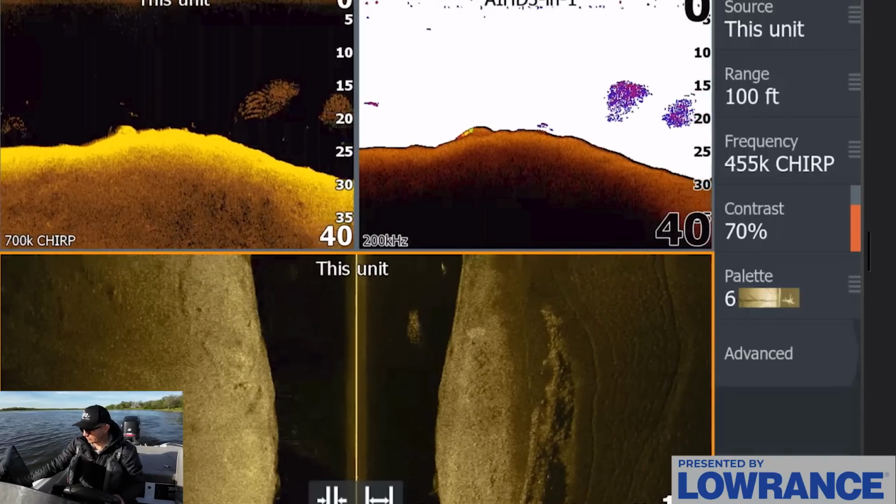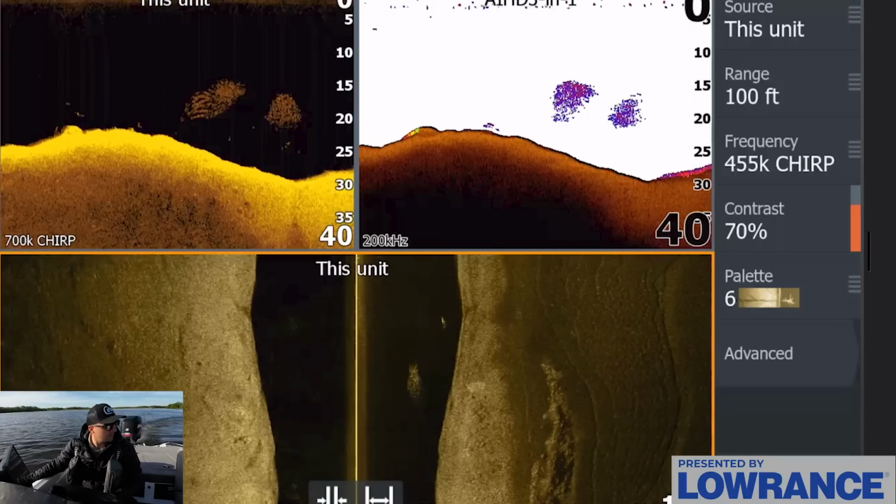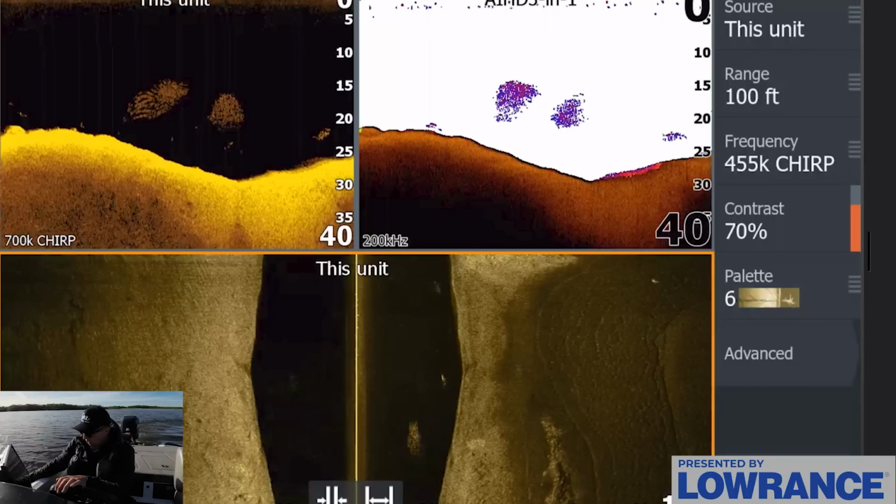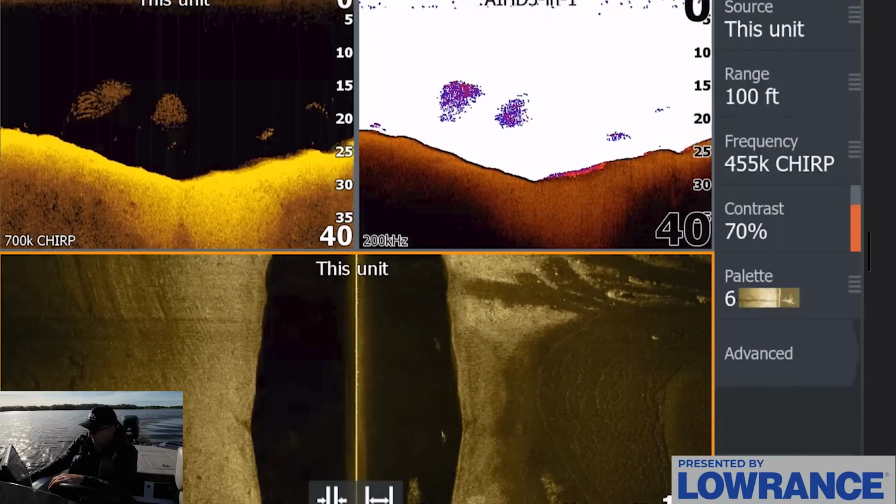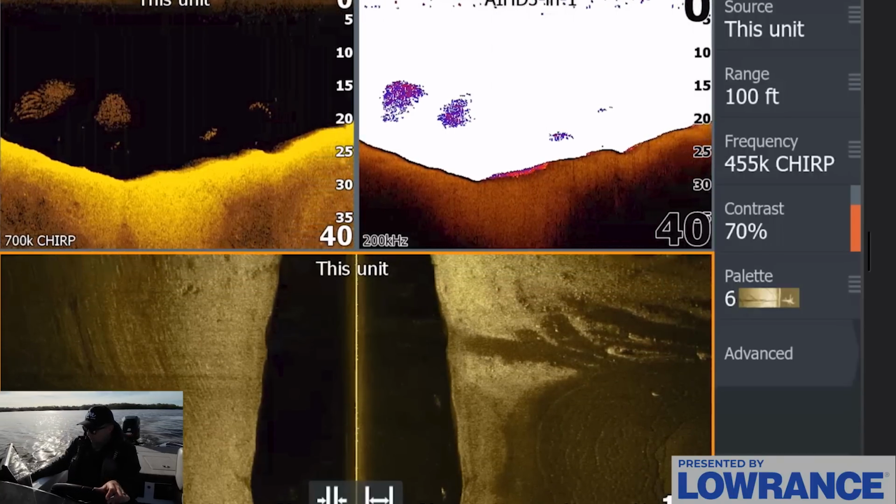So there's got to be some fish offshore here. As much shad as there are out here offshore, there's got to be at least a few fish setting up. That's at least my guess. And the fact there's so much shad on this point makes me feel like there's got to be some fish somewhere here. I'm not seeing anything jumping off the screen quite yet.